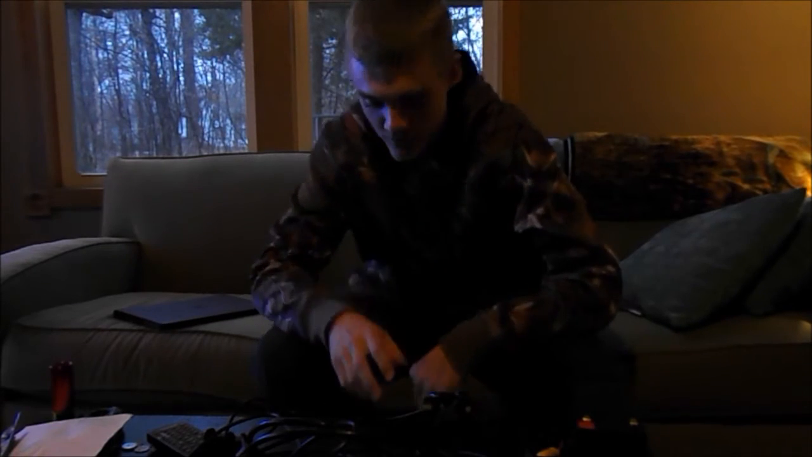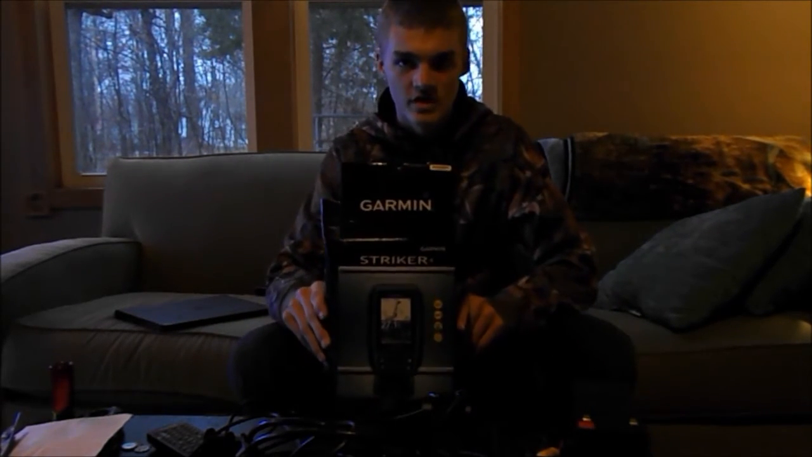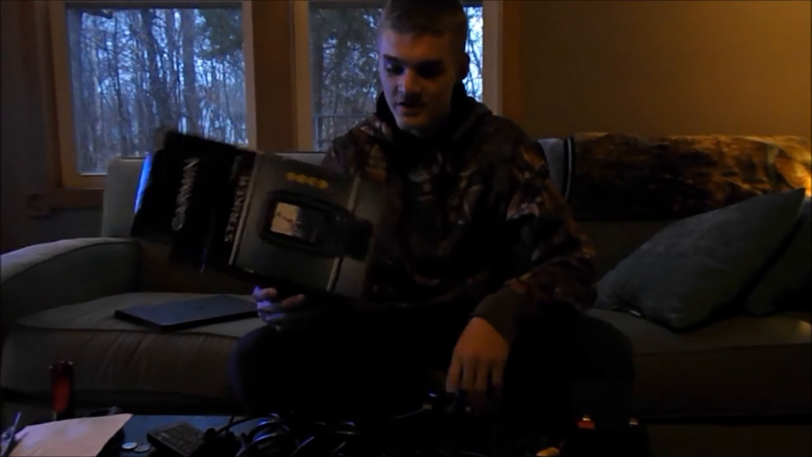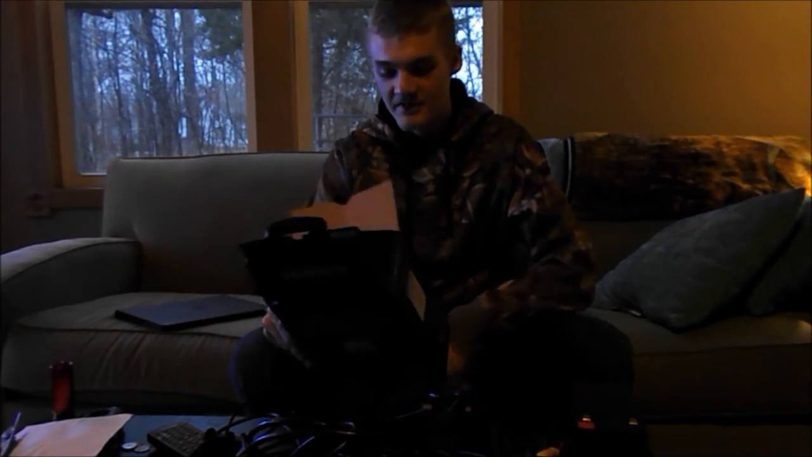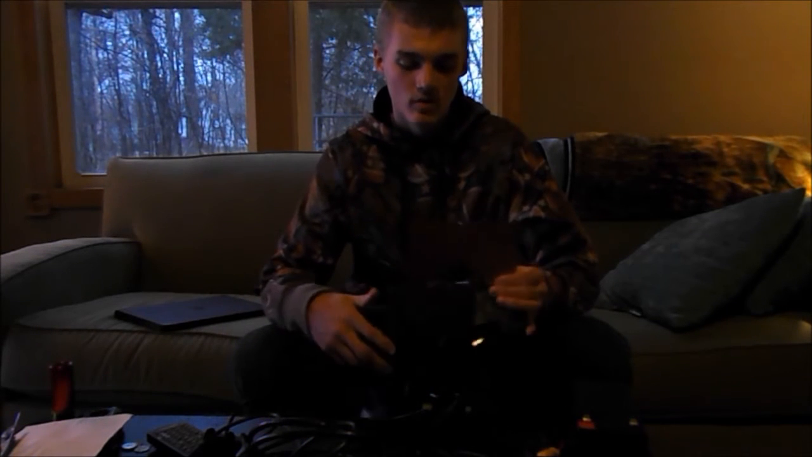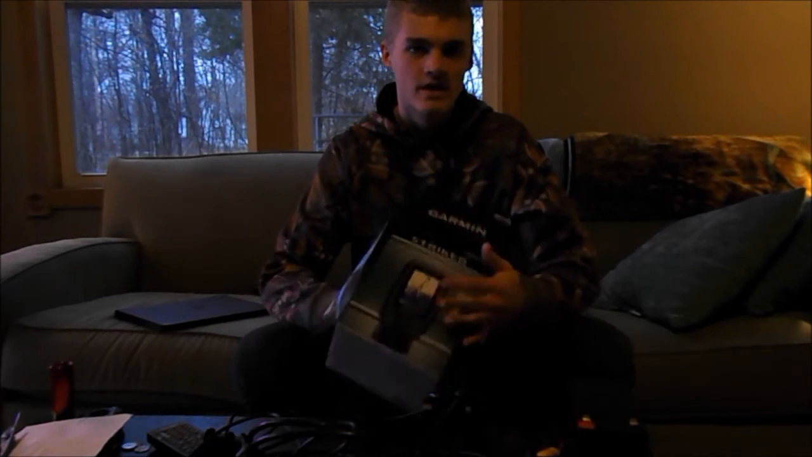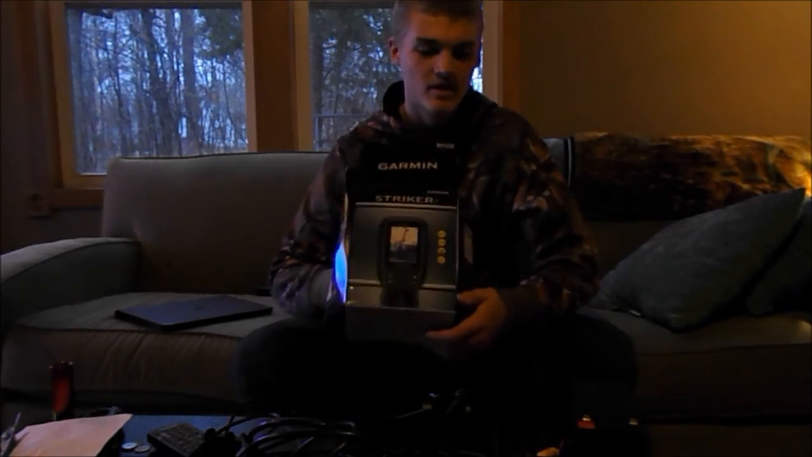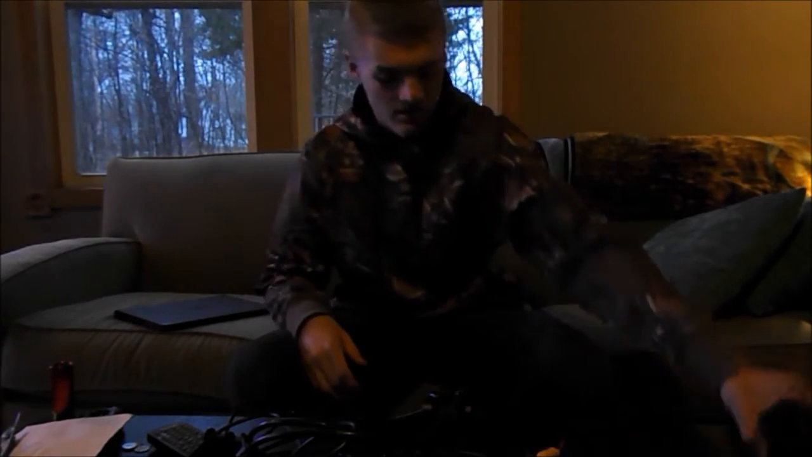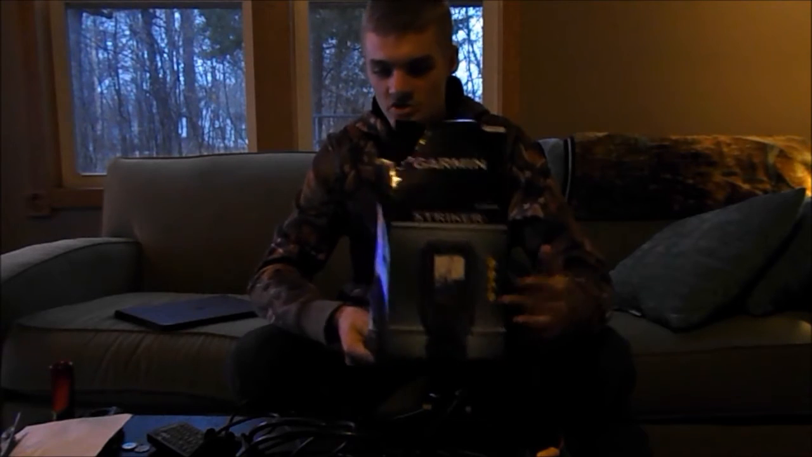Guys, so today we're going to be reviewing the Garmin Striker 4. I wanted to do an unboxing, but I already opened it and I've had it for a while, just because I wanted to see how it worked, basically what it was about. So I bought it for 120 bucks. I think you can buy a carrying case with this, but I just got the straight up fish finder.